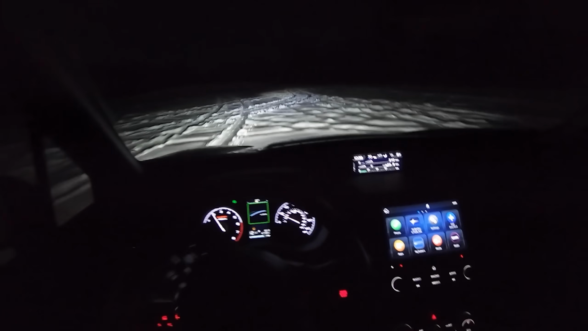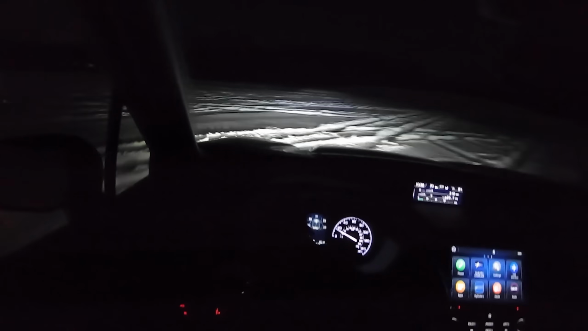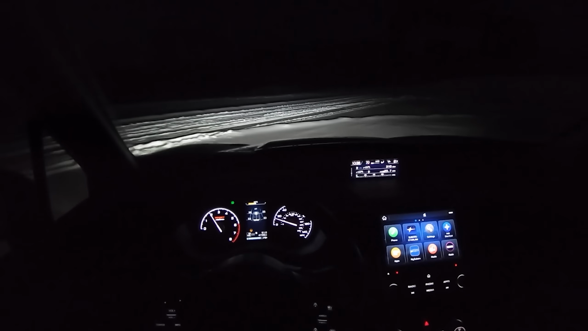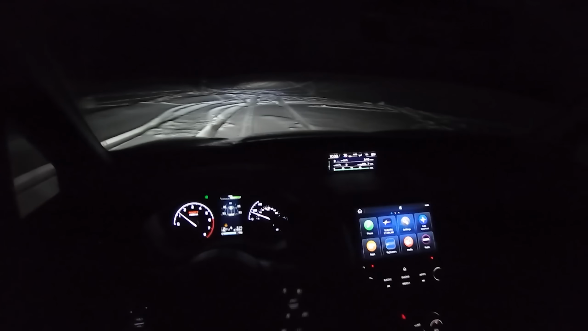It's allowing a little bit of slip, but I can feel lots of braking going on just to get you pointed in the right direction. I'm not feeling a ton of traction from these tires, but I think it's doing the job. We've got a lot of bumps in this parking lot. It seems to handle them pretty well.